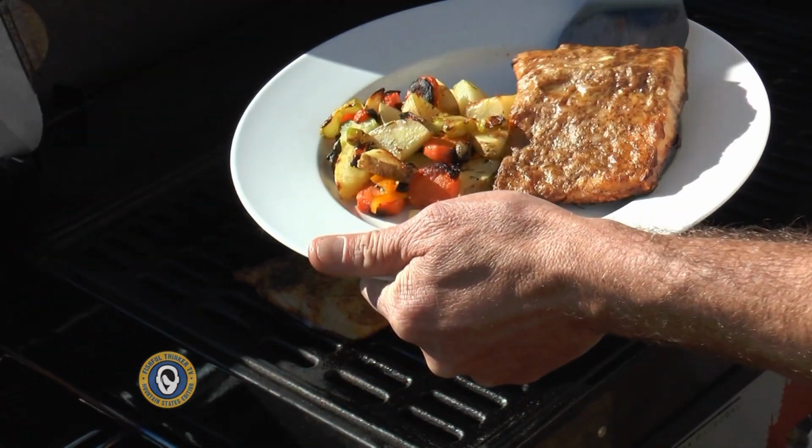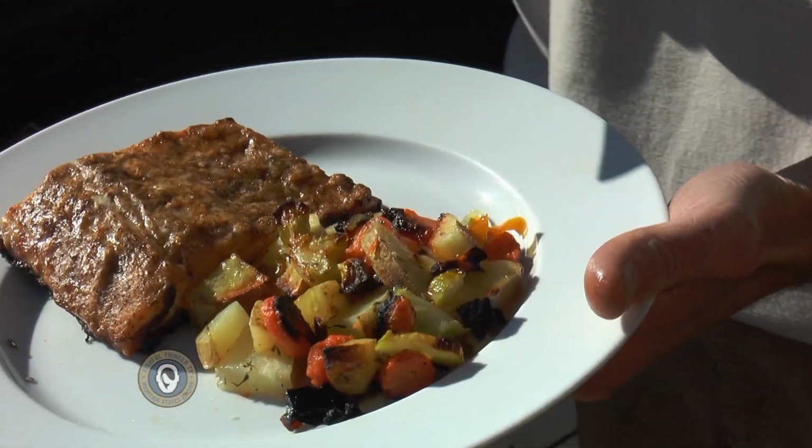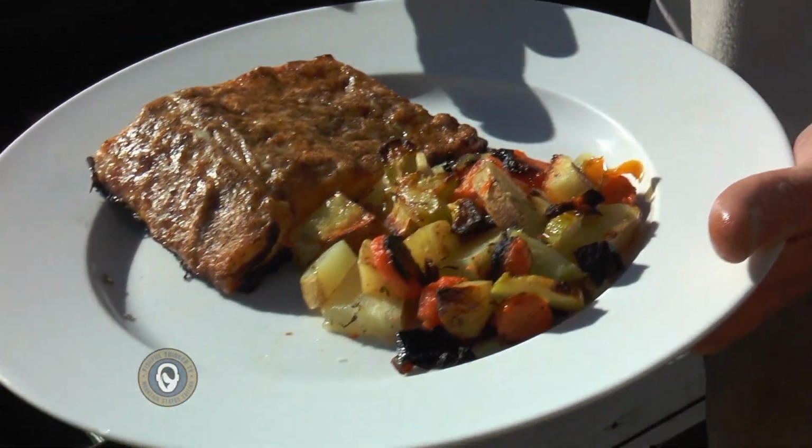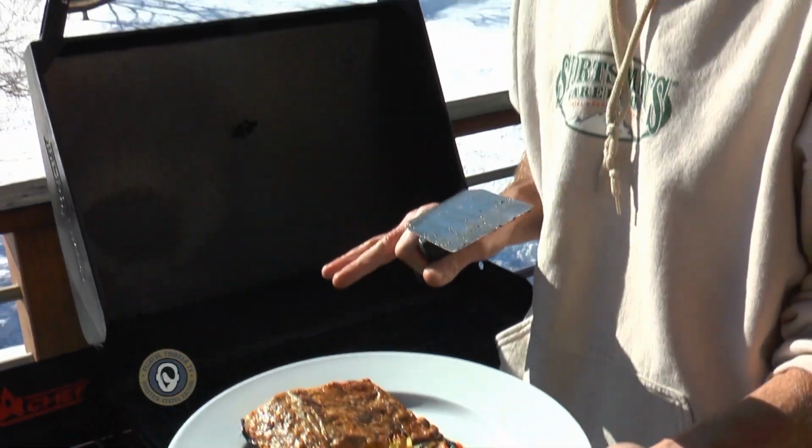You can see no problem, it didn't stick at all. And that's what I'm talking about, guys. Beautiful. You've got the Dijon and the brown sugar and the black pepper on there, and you got the vegetables, got a little char on the edges of them. Fantastic. You can make it for camping, you can make it for tailgating. Like I said, you can make the whole thing at home, put it in bags, take it with you, and cook it anywhere you want.